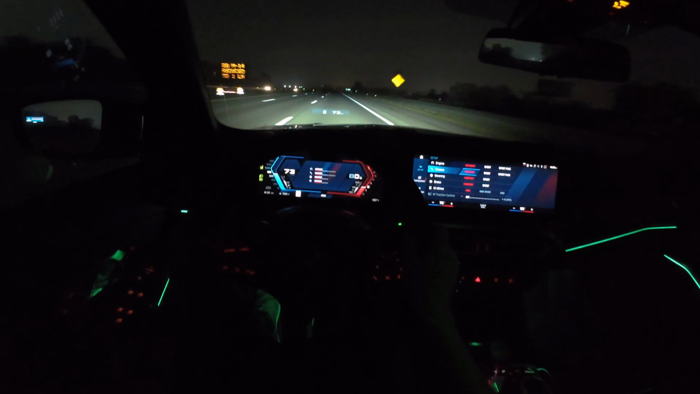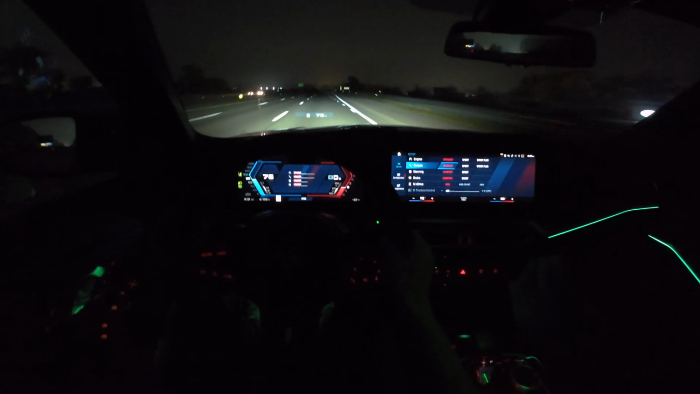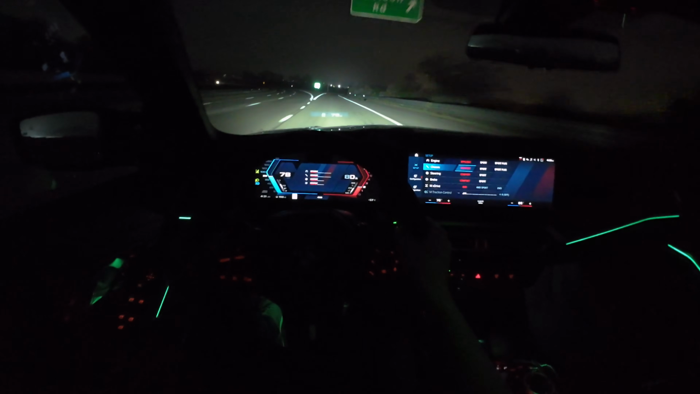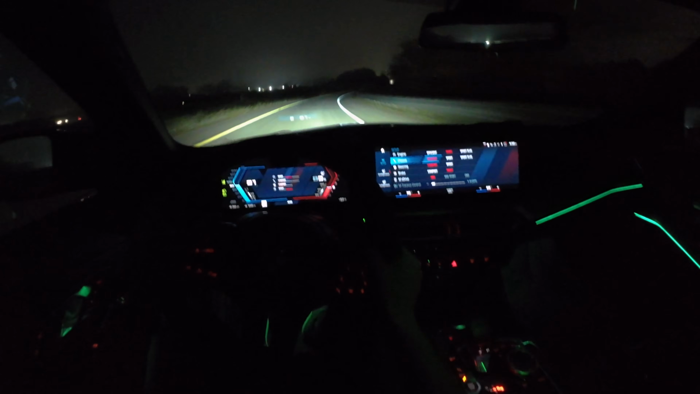Everything settles down beautifully. For how extreme this car looks, it's actually very comfortable to drive. Suspension is surprisingly soft. These seats are actually quite comfortable. I don't mind them one bit. A little bit tricky to get in and out of, but otherwise, pretty good seat.